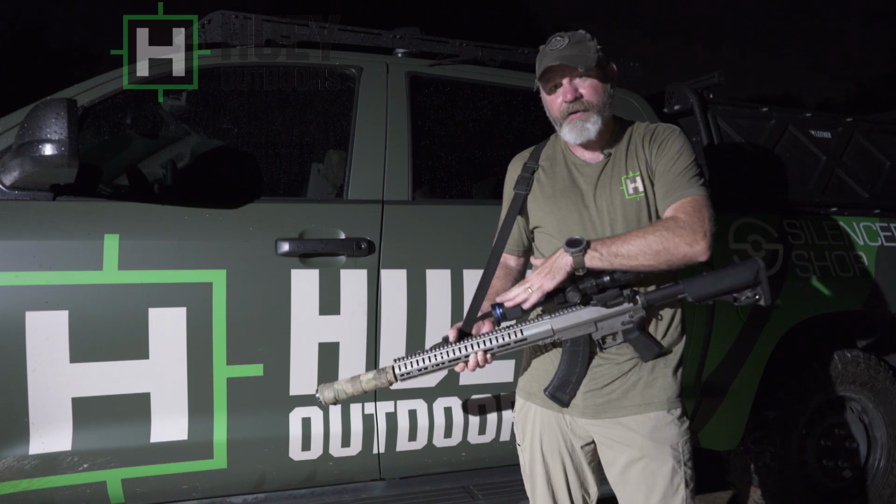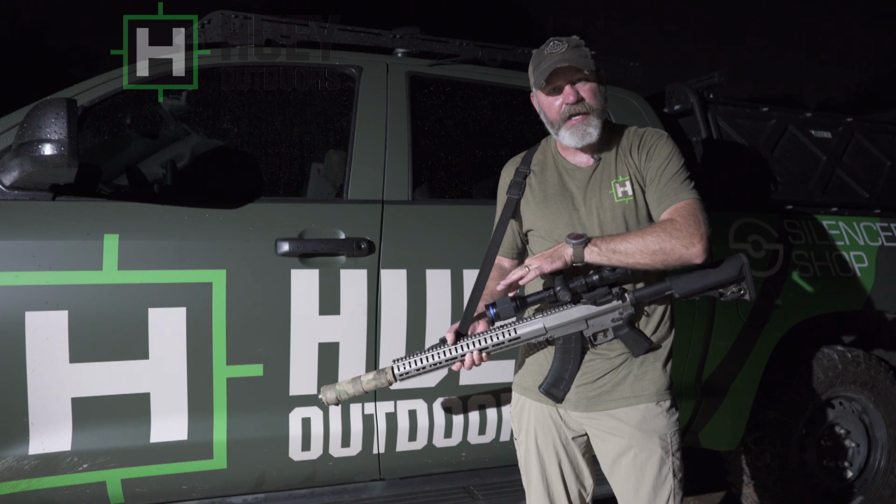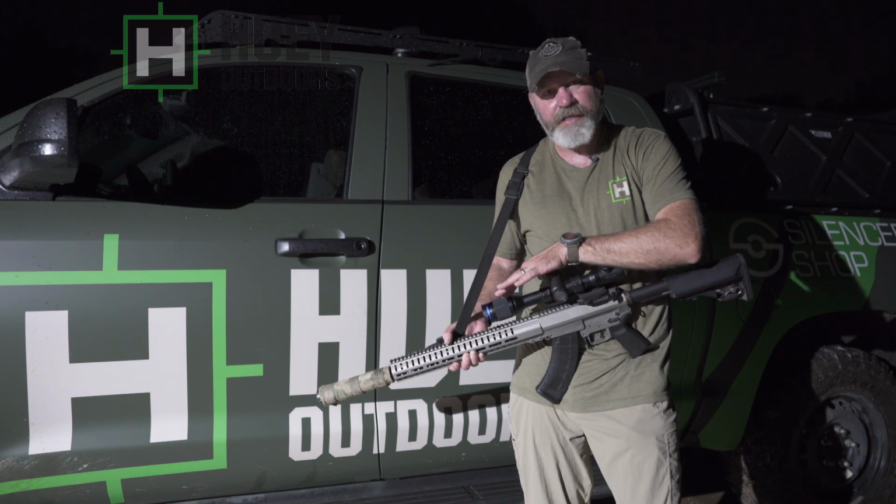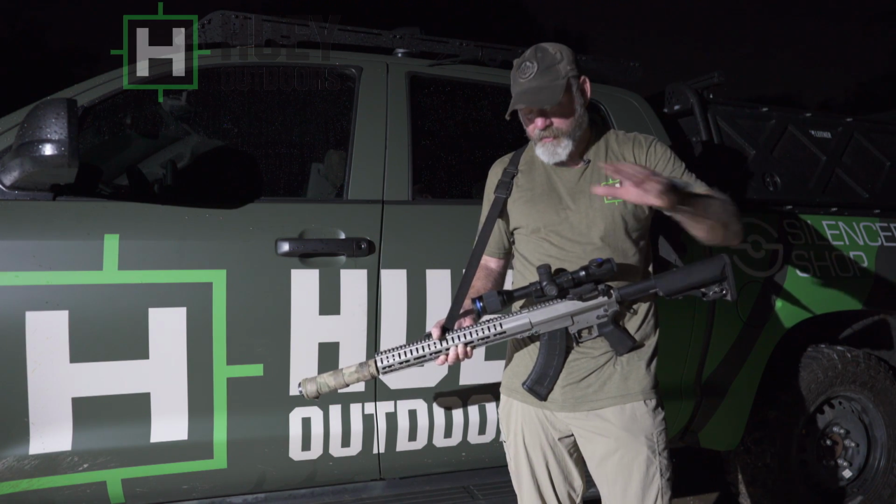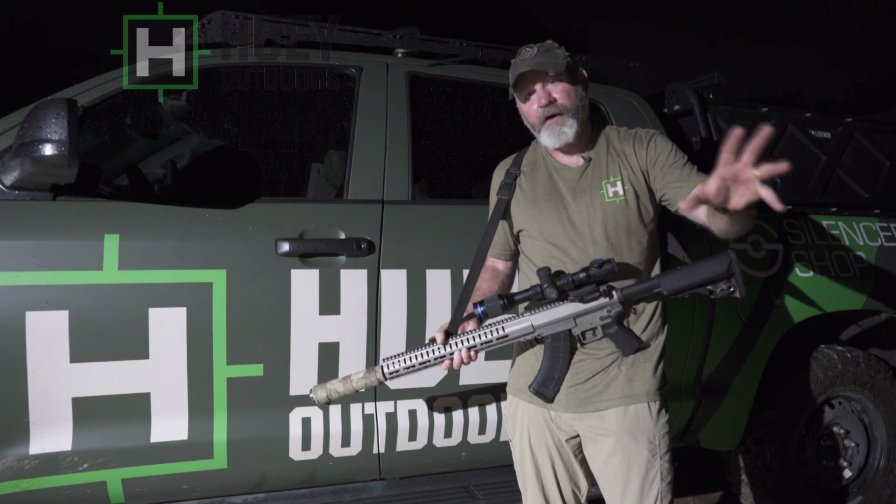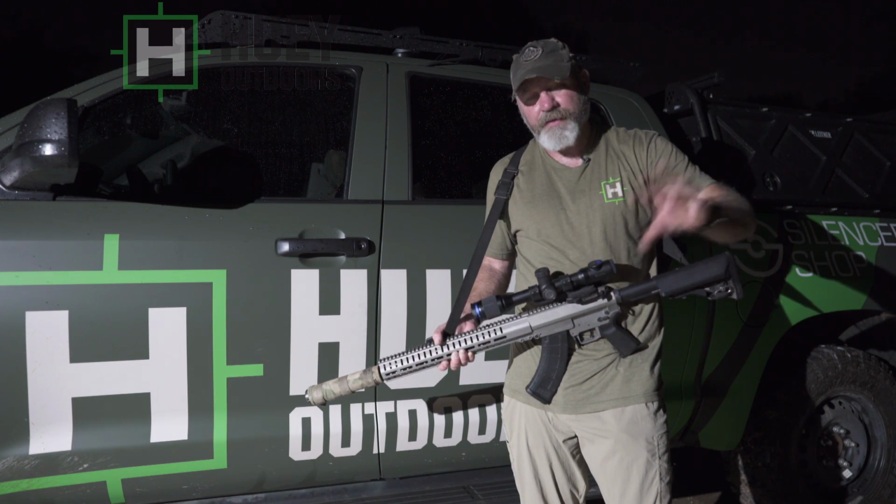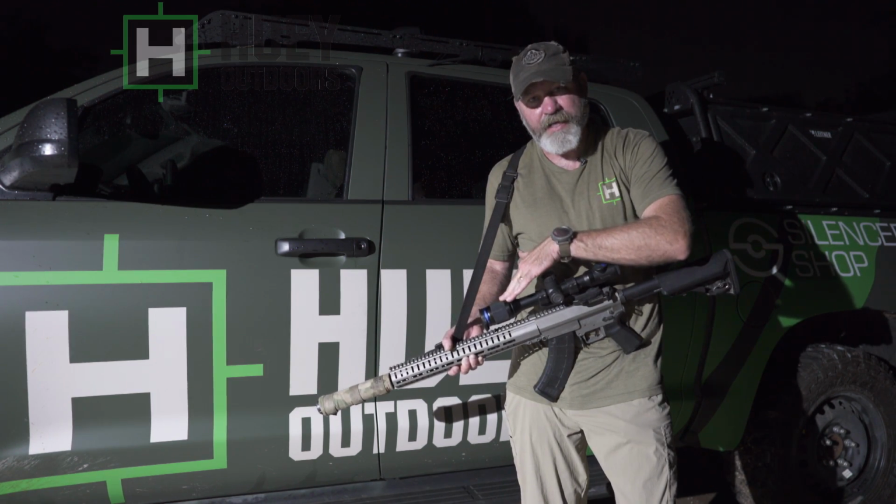What the 12 micron is doing is this XM38 with the same lens as your XQ38, that's a 17 micron, this 12 micron gets 4.1x magnification, while the 17 micron with the same lens only gets 2.1. So you get more magnification with the same size lens.